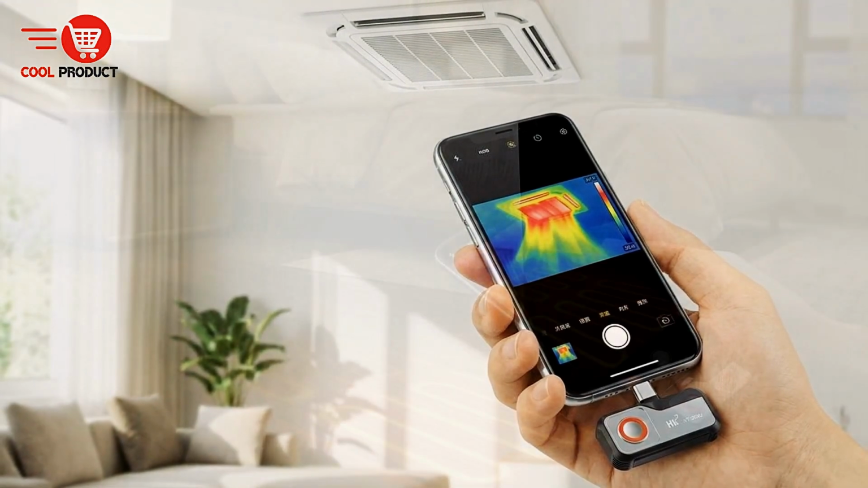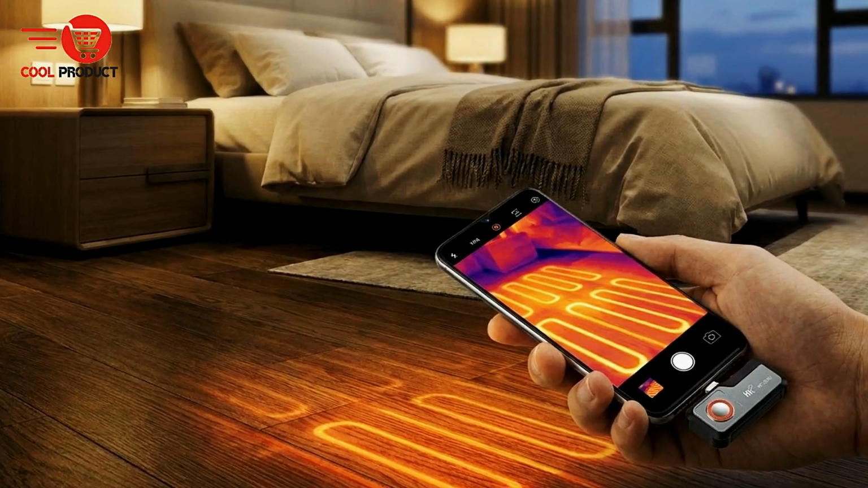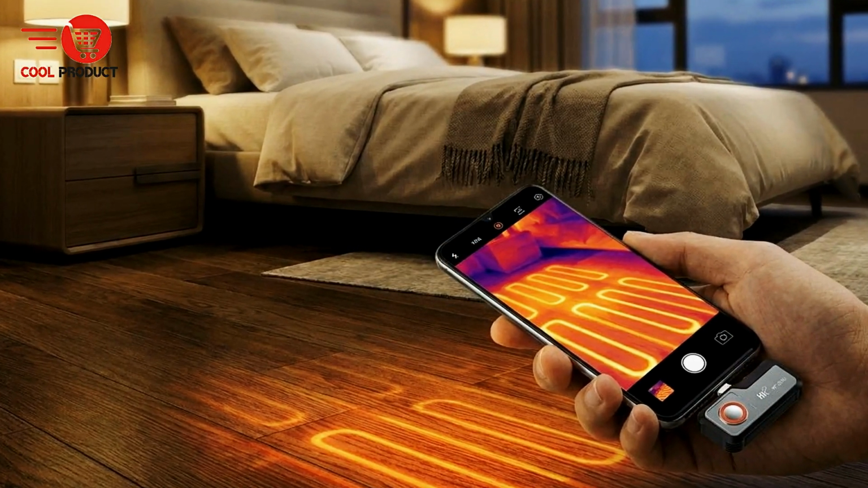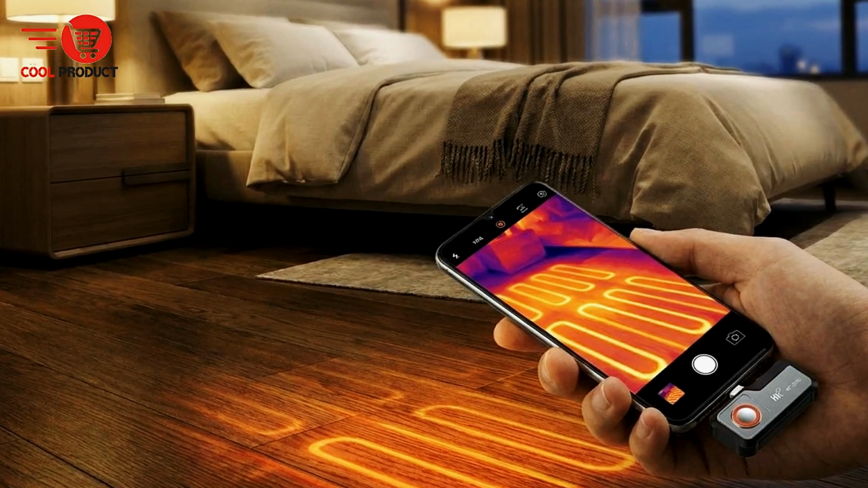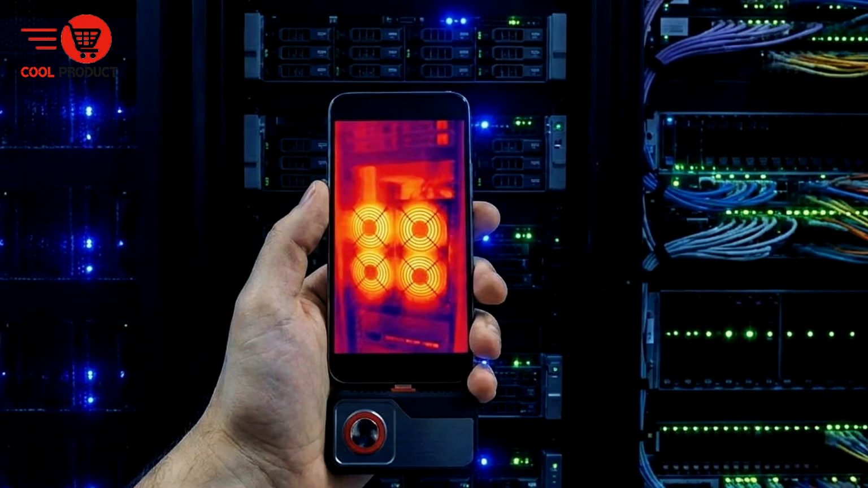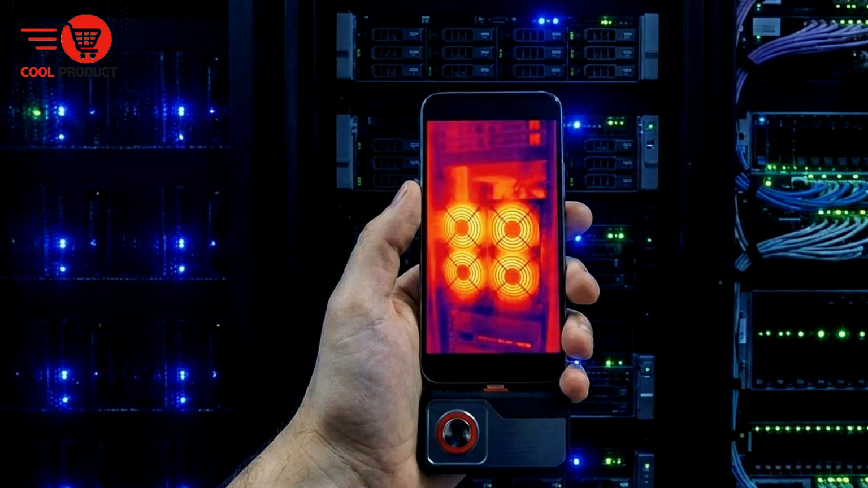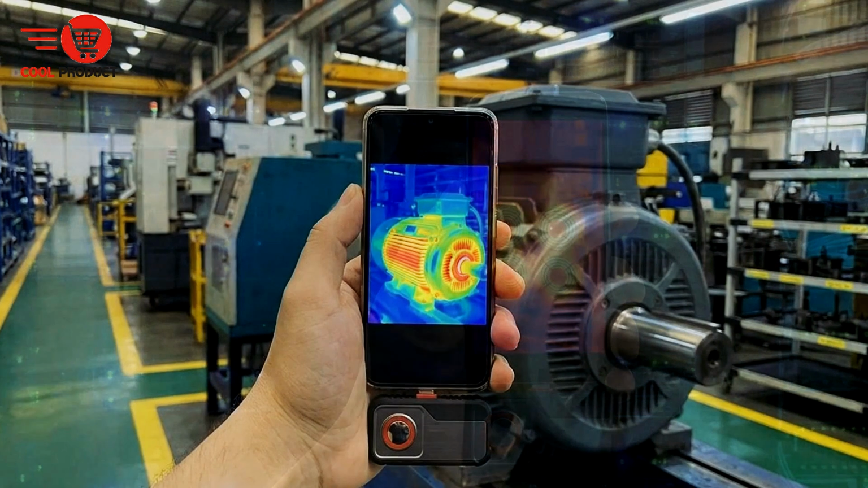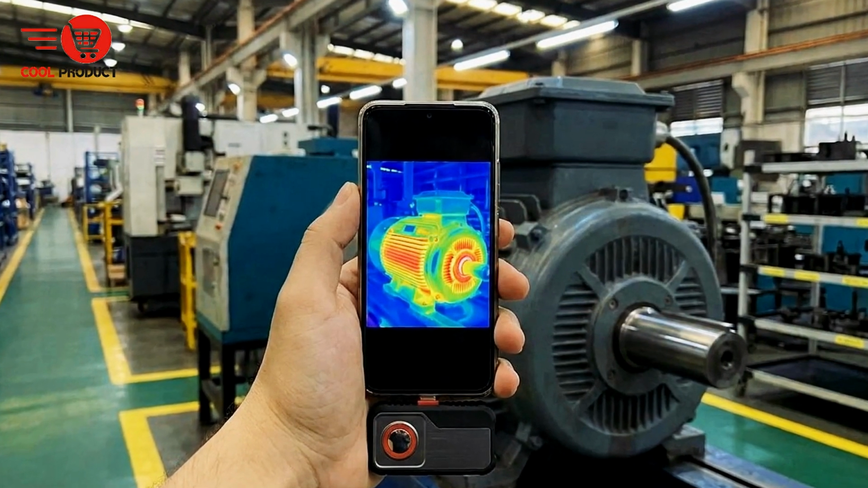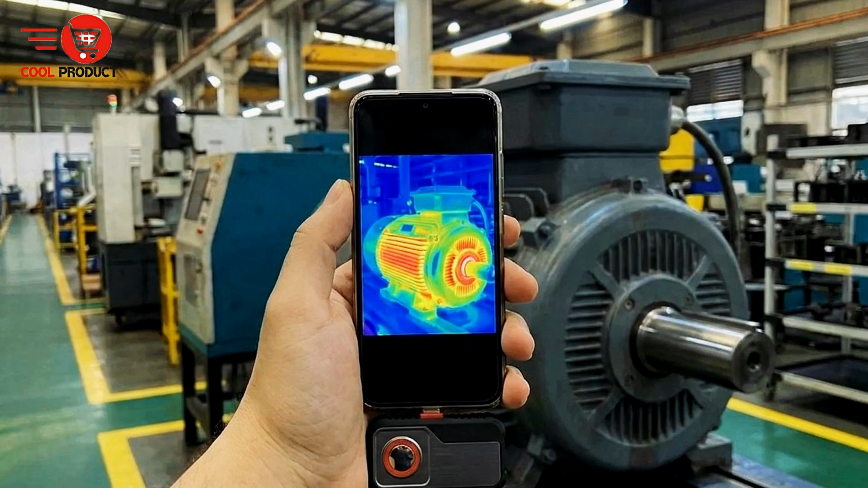The Hti HT-203U Type-C infrared thermal imager delivers high-precision thermal imaging with a sharp 256 by 192 pixel resolution, giving you clear and detailed temperature detection for professional tasks. Whether you are inspecting electrical panels, checking motors, or working on industrial systems, this level of clarity helps you quickly identify hotspots and hidden issues.